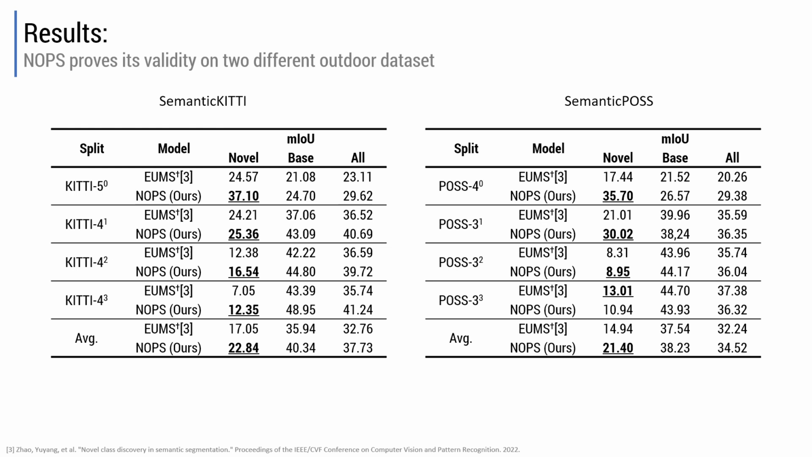The tables here showcase the performances of NOPS in both SemanticKITTI and SemanticPOSS datasets, evaluated based on mean intersection over union. Our method is compared with EUMS, a method that originally addressed novel class discovery in 2D image semantic segmentation, and that we adopted for the 3D domain. In SemanticKITTI, NOPS outperforms the baseline in all 4 splits, exhibiting an average improvement of more than 5%. In SemanticPOSS, NOPS surpasses EUMS in 3 out of the 4 splits, with an average improvement of approximately 6.5%.